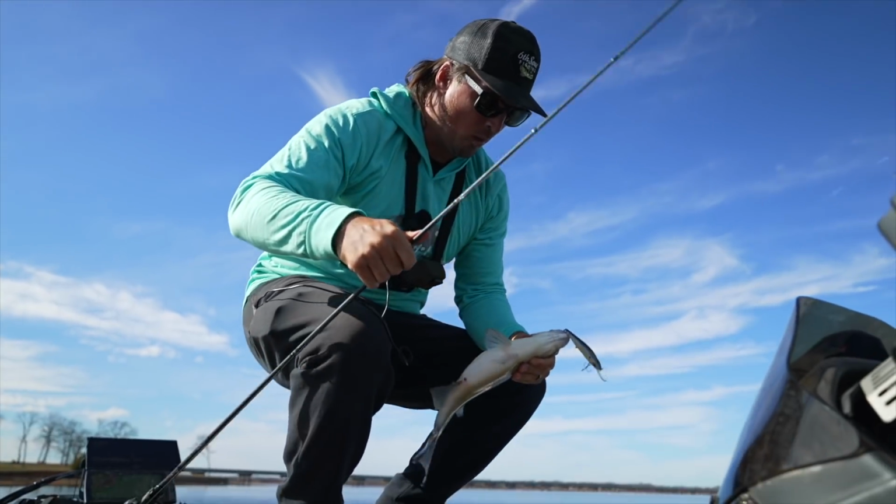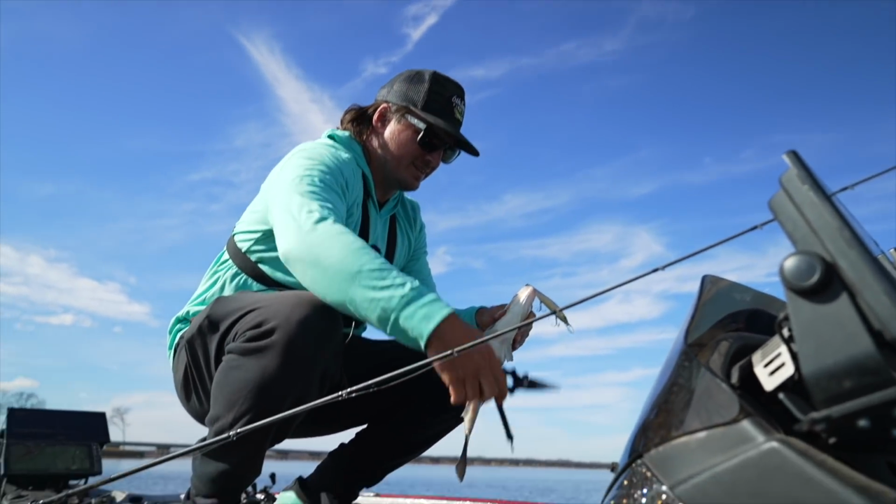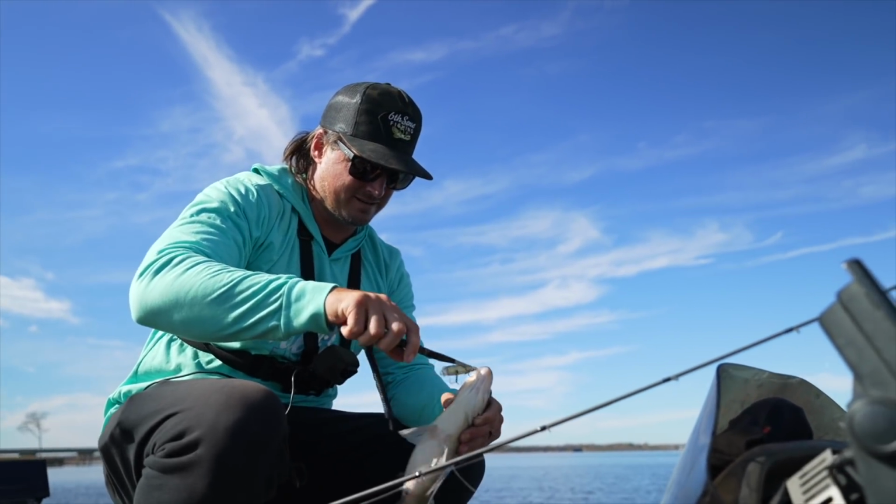This is called a white-headed bass, or maybe a hybrid. I don't really know, but he really preferred this jerkbait over not eating it.